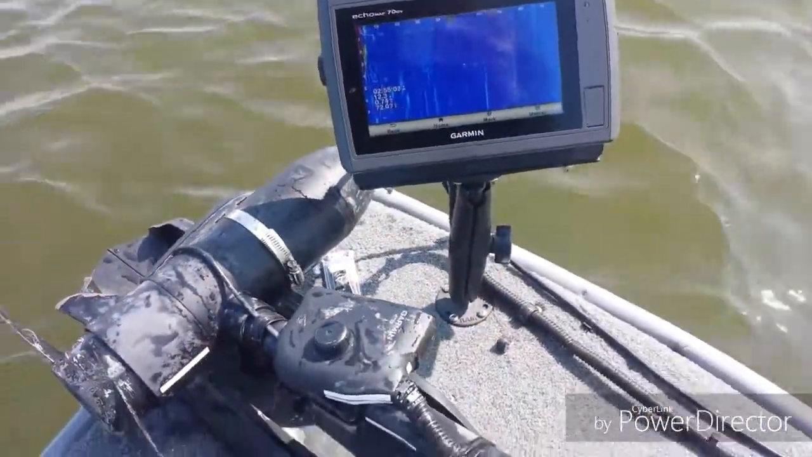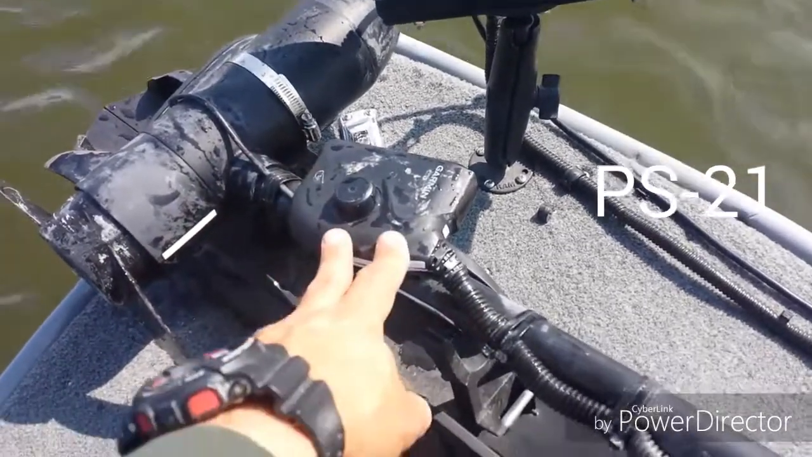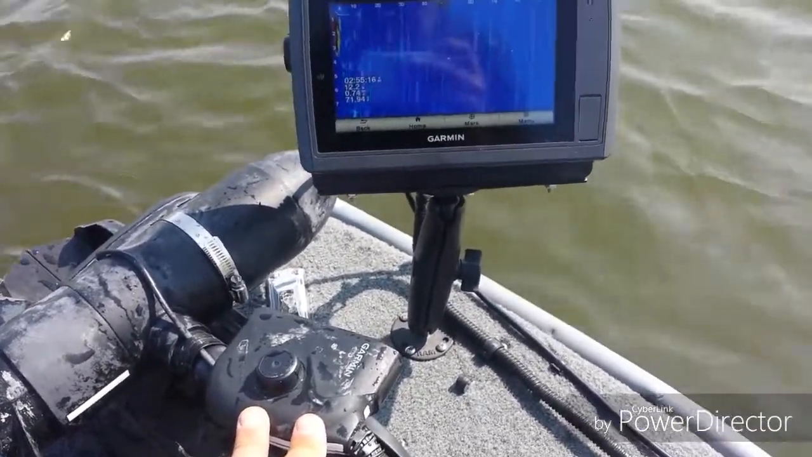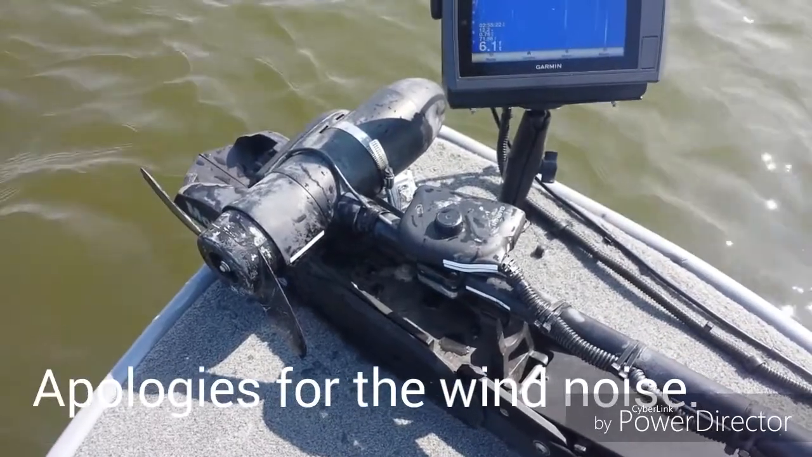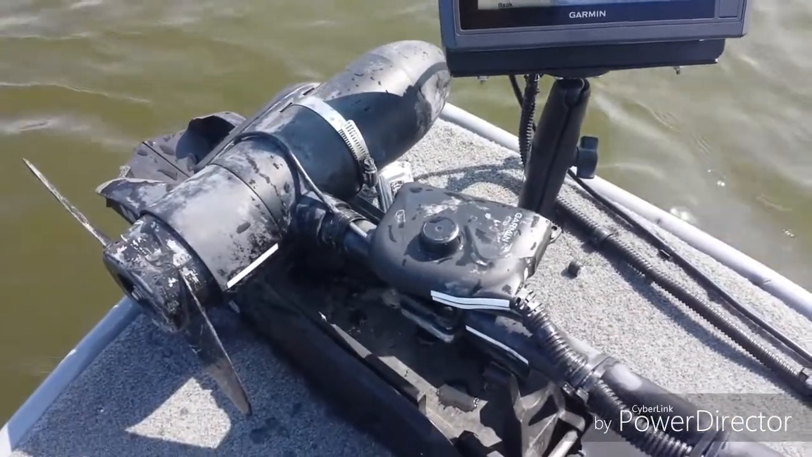All right everyone, sorry about this, I should have done this to begin with, but here is the transducer that I'm using. It's a PS-21 model. This is what I'm using for the Panoptix, and you can see it's mounted onto the shaft of the trolling motor just above the actual motor. And you can adjust the angle at which you want to look down.